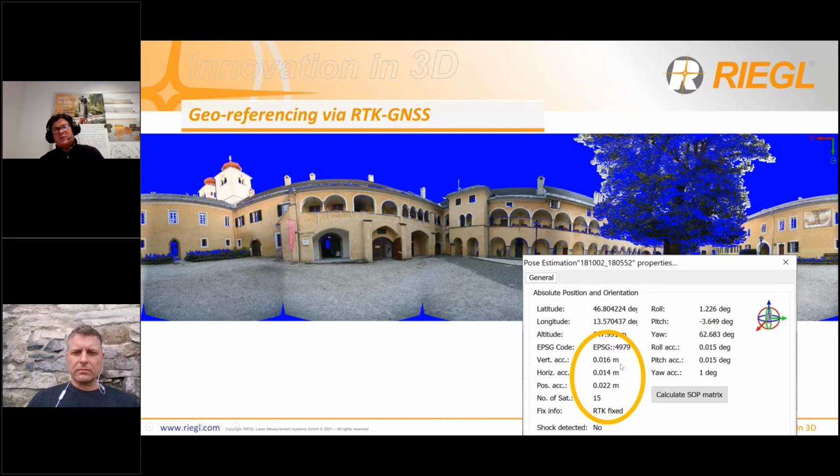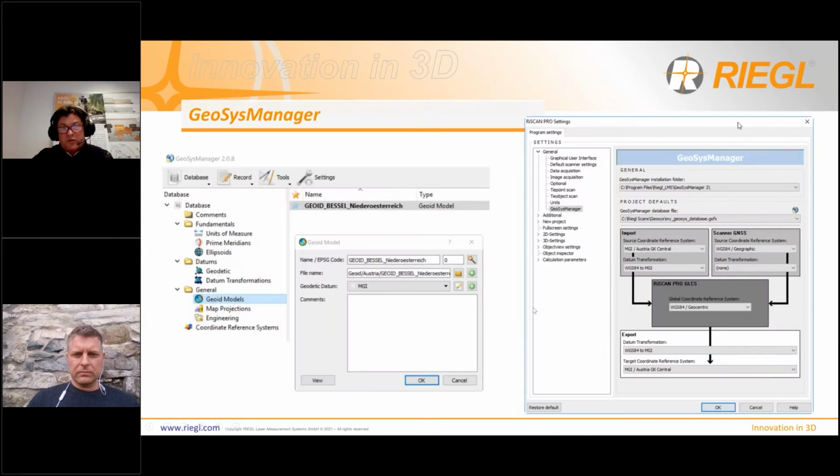Sometimes this is absolutely good enough for the georeferencing of the whole project. Be careful, it's not the accuracy of the registration, which is millimeter accurate, but the whole project can be shifted some few centimeters. Of course, you can use also control points.